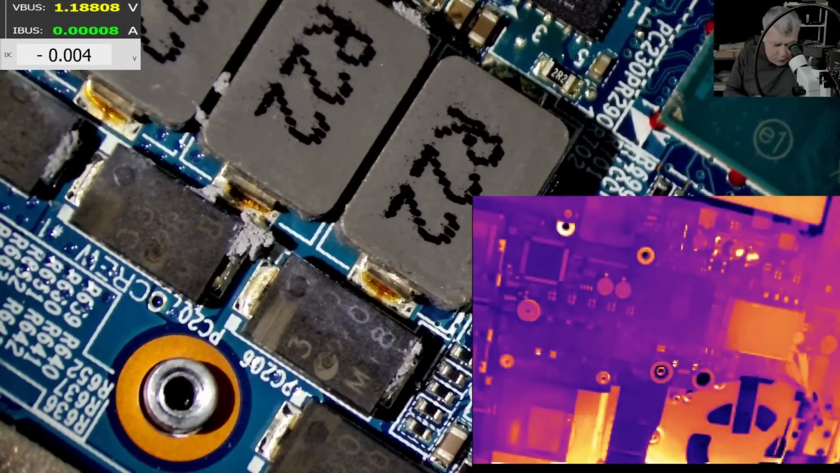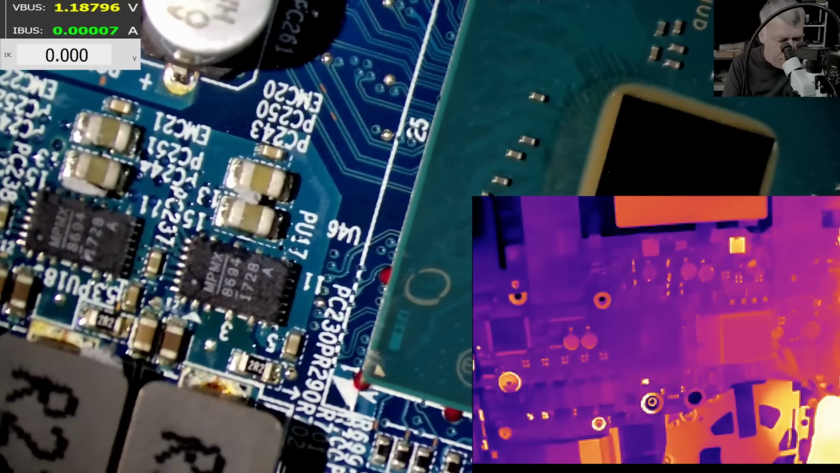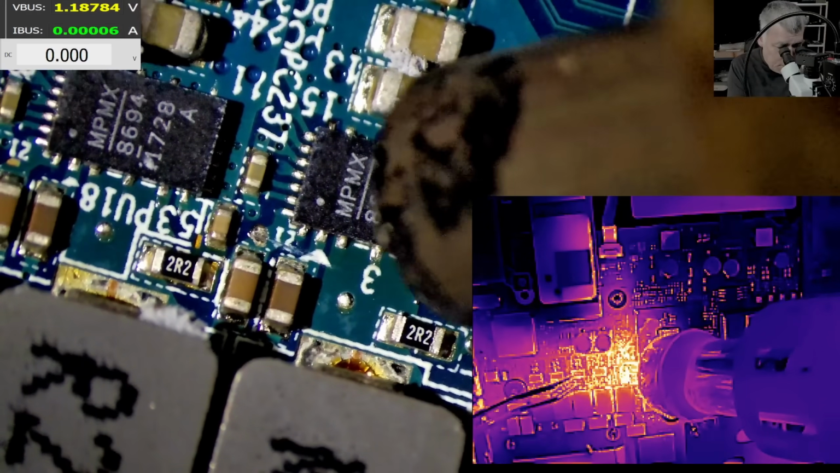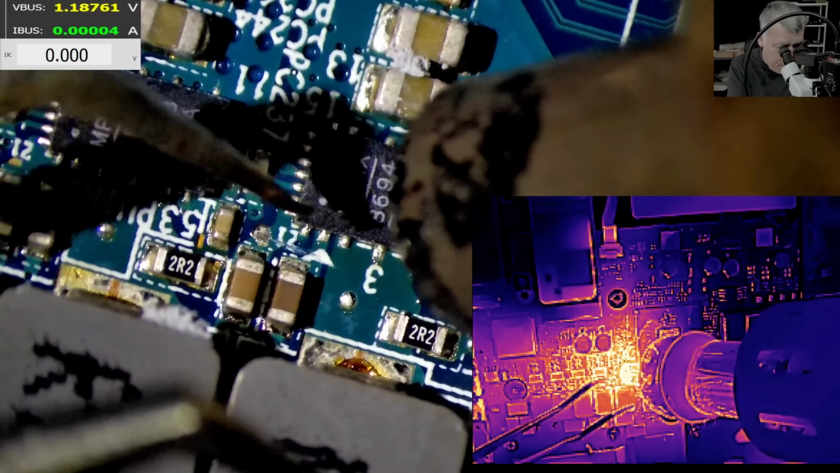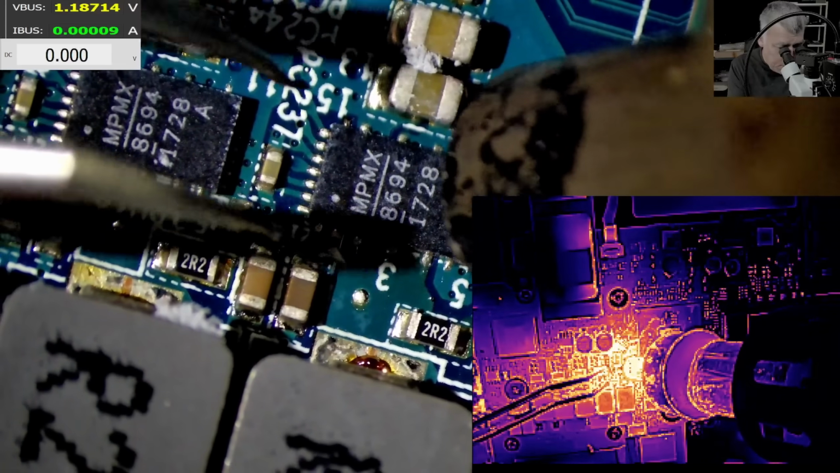GPU can be good or cannot be good. Most likely can be good, because the GPU anyway has like 0 point something ohms, so has a very low resistance. But I found many times this monolithic driver actually saved the day. I can see a scratch there. You can see that scratch, that's not made by me. So it is possible somehow the customer got this chip burned.